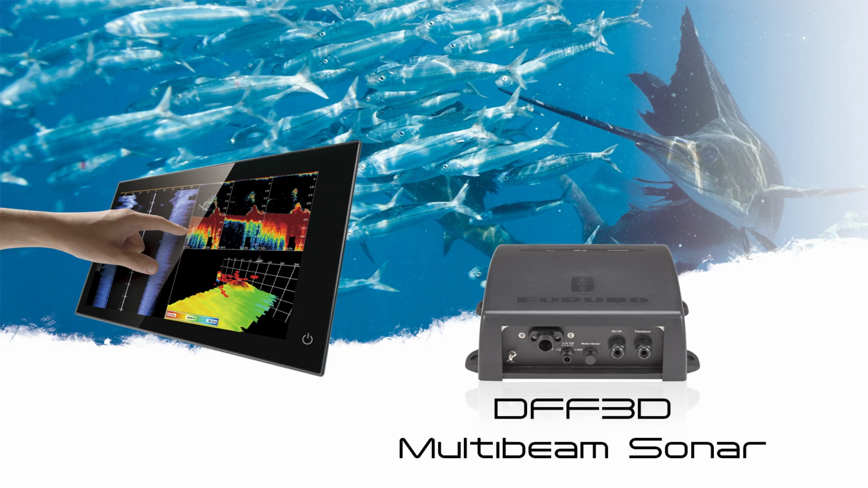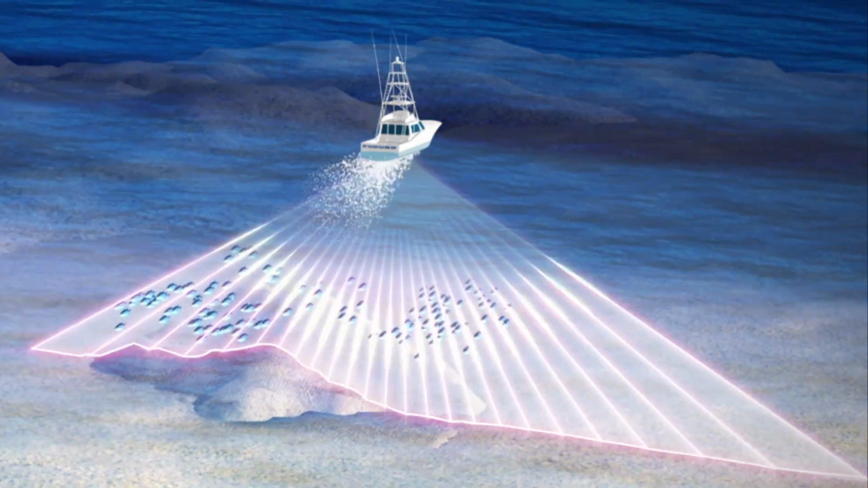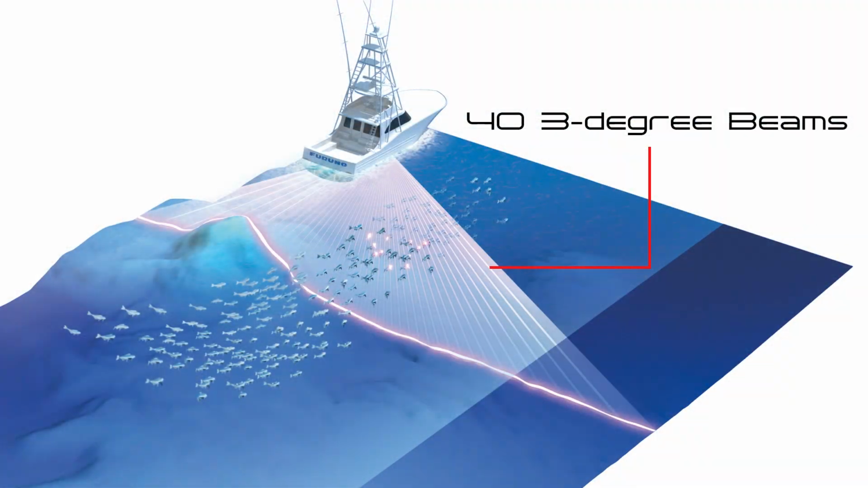Well, today we're going to cover, I think, probably your favorite subject, which is the DF3D Multibeam Sonar. Yeah, the Multibeam is an amazing product. The DF3D has been around for about 5 or 6 years now. And the great thing about it is the ability to have a full 120-degree sweep under the bottom of the vessel. And not just have that sweep, but have it broken up into individual, basically 40-degree beams, or 3 times 40 is 120. So you're getting that full sweep, but you're getting high resolution within that sweep, and you can tell where the fish are underneath the bottom of the vessel.